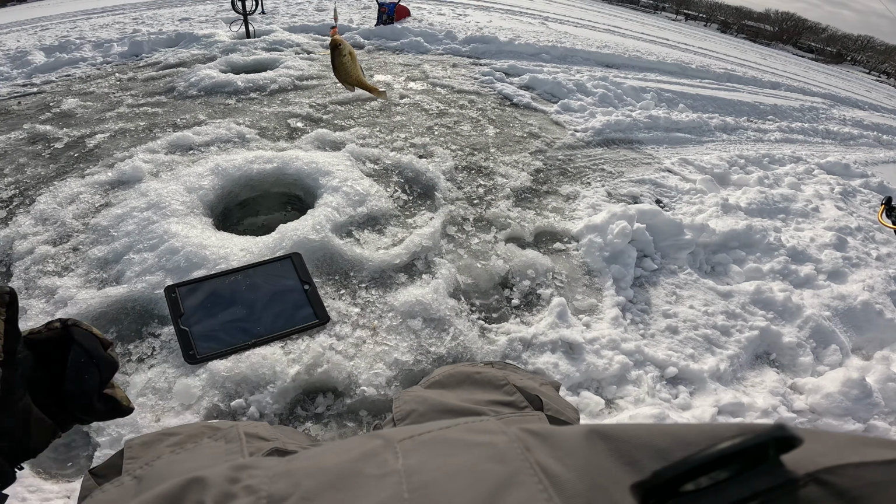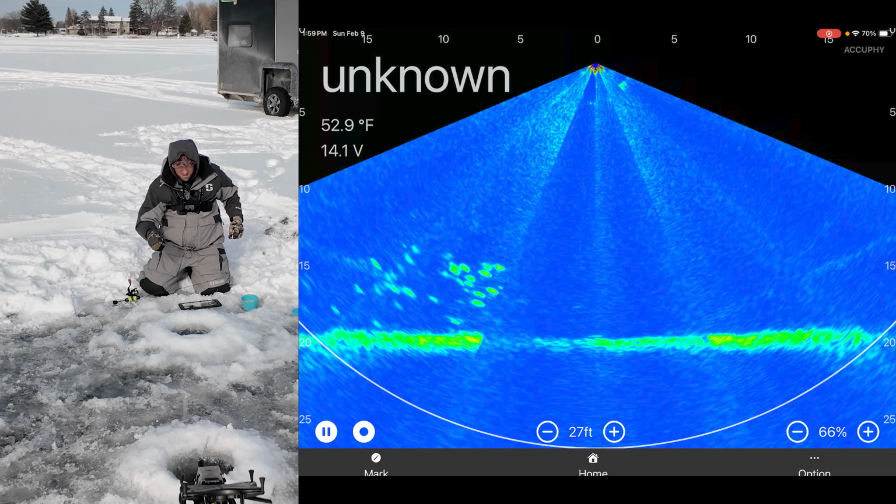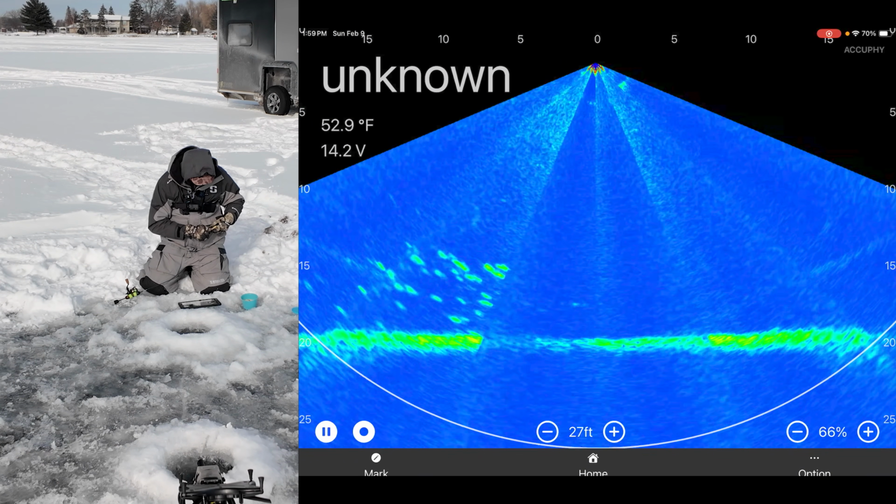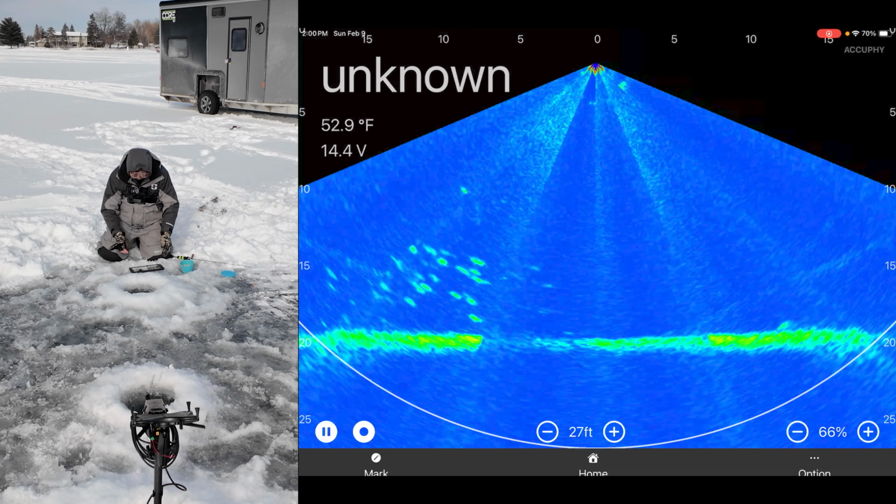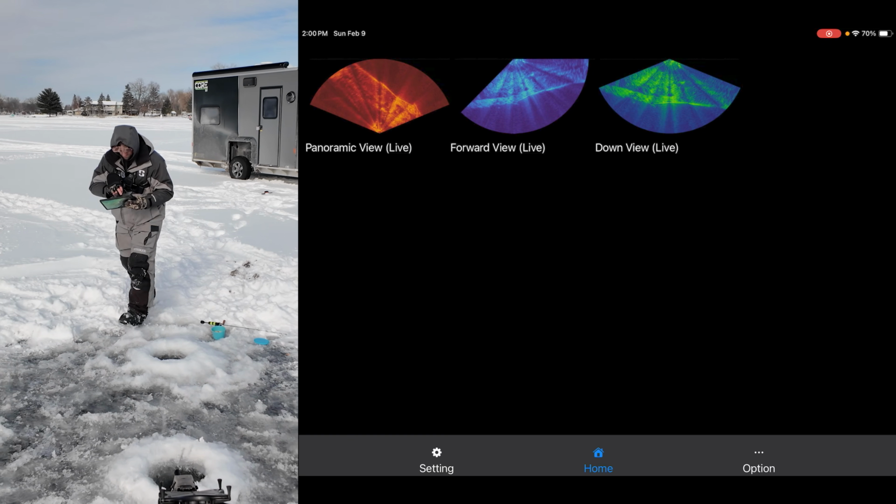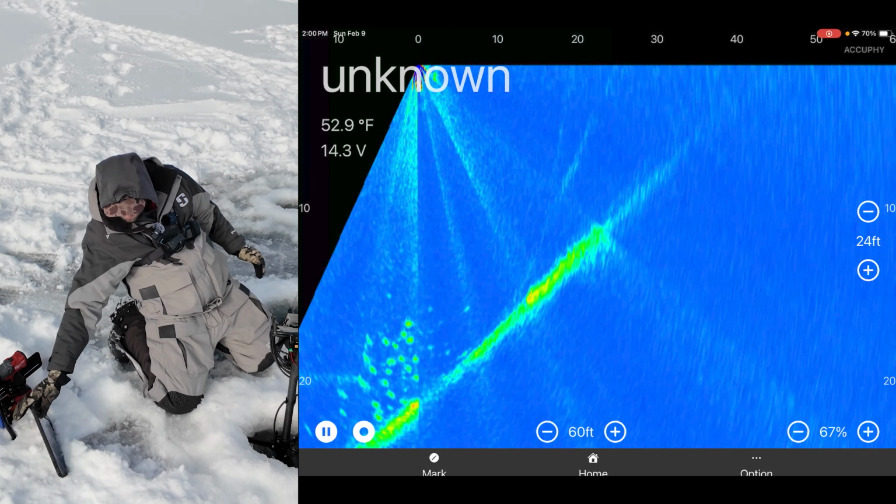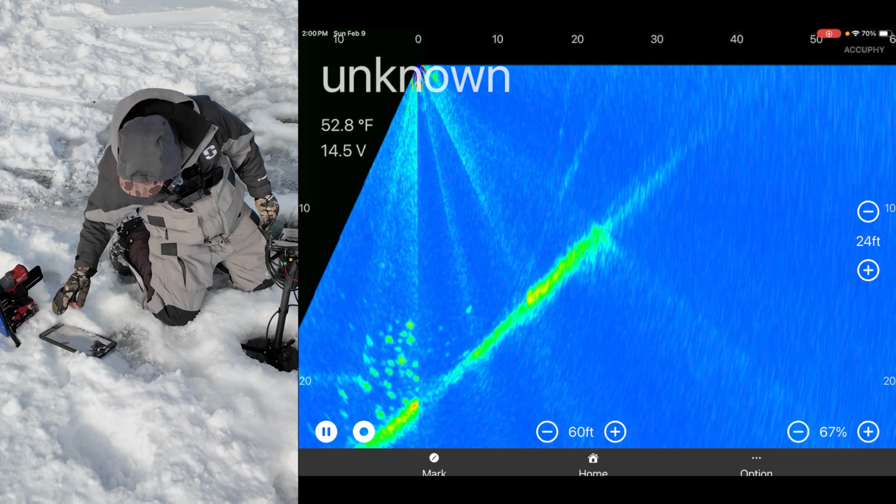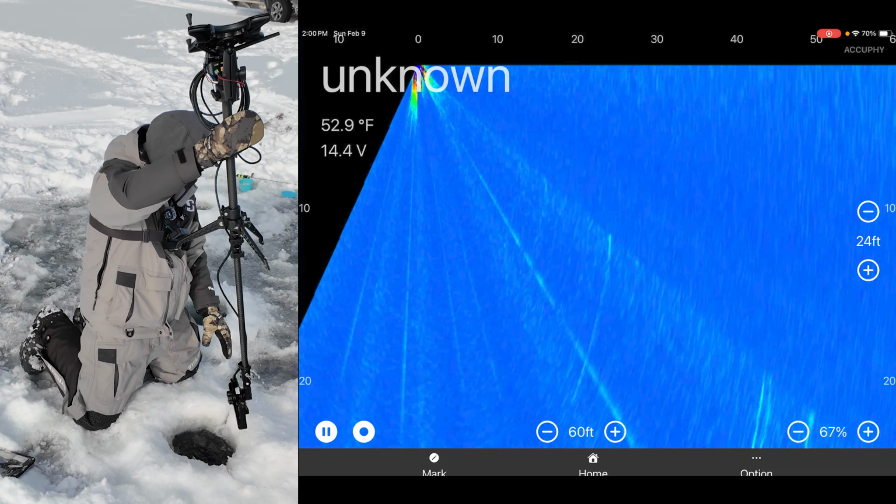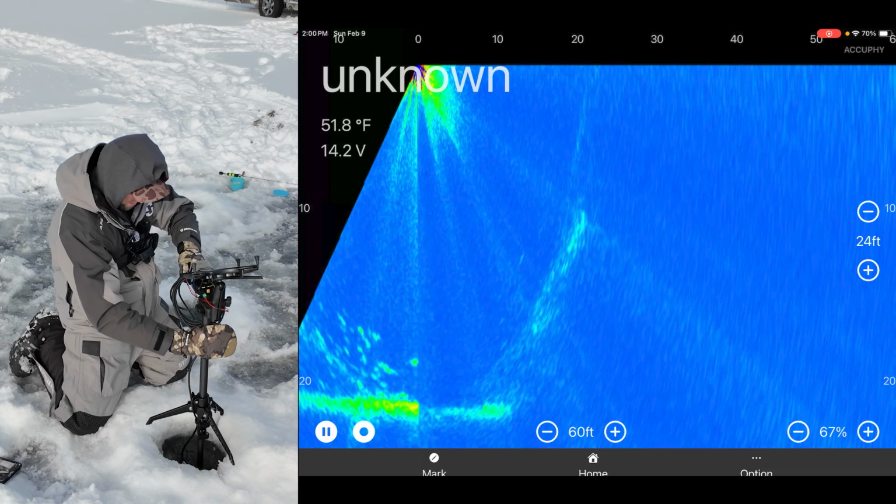All right, so we're gonna pop this thing into forward mode and go leave it here, and we're gonna walk around in forward mode, try to catch some other fish. So let's pop it into forward. Home, forward. Change the transducer to forward. Boop. That's all we gotta do.